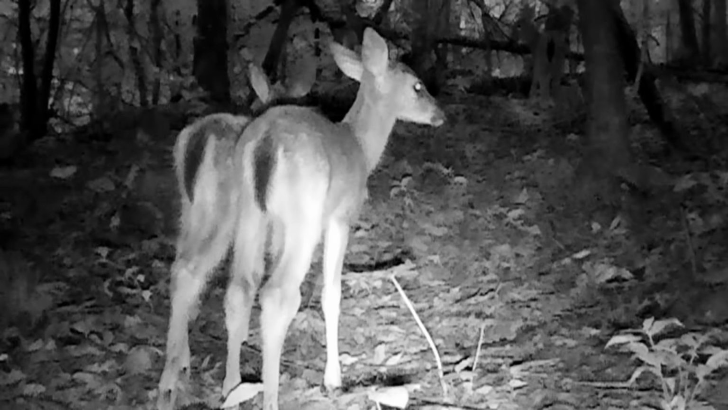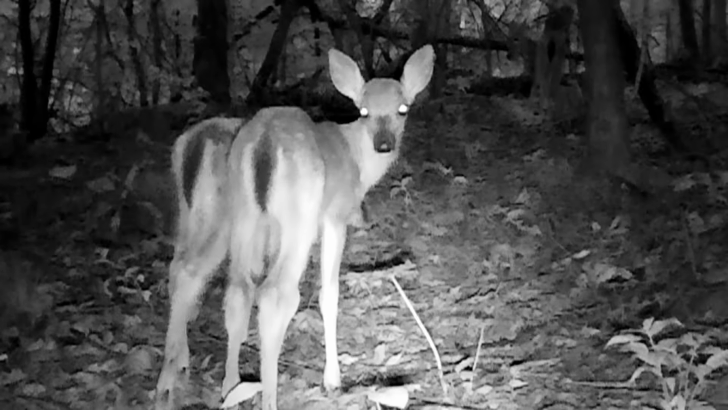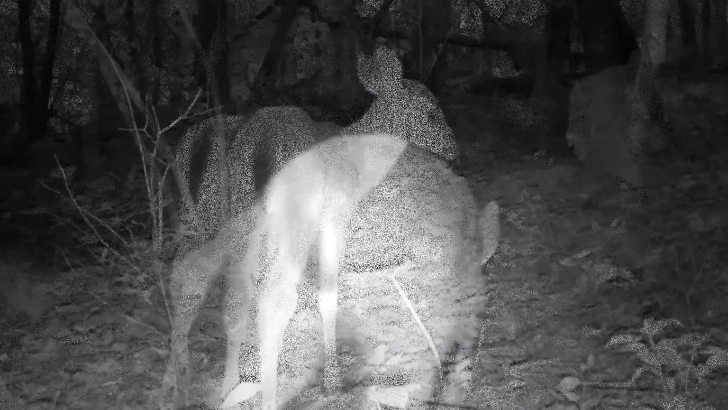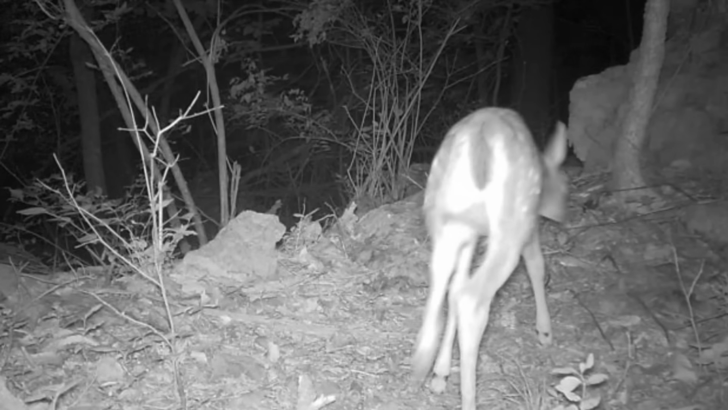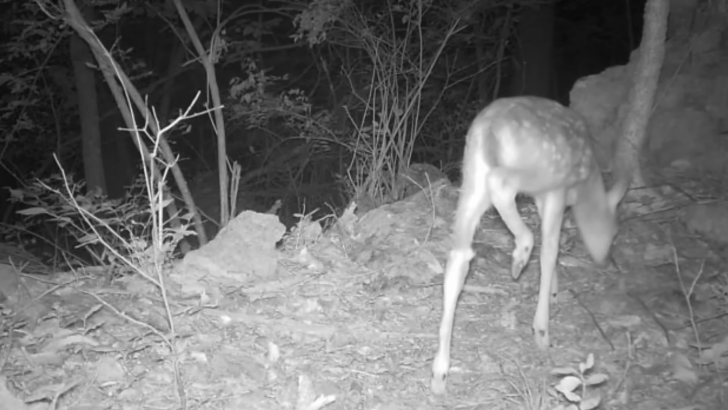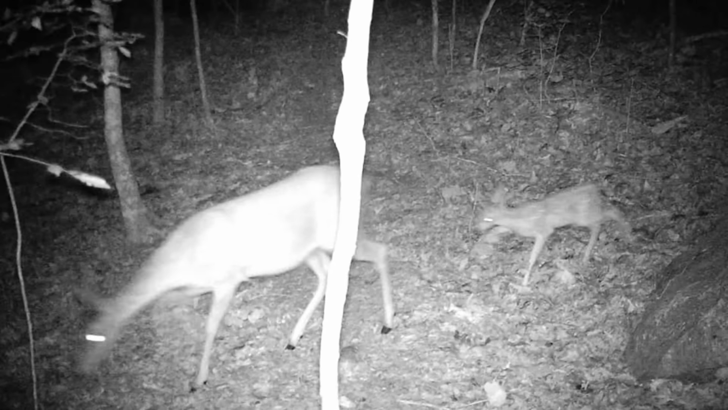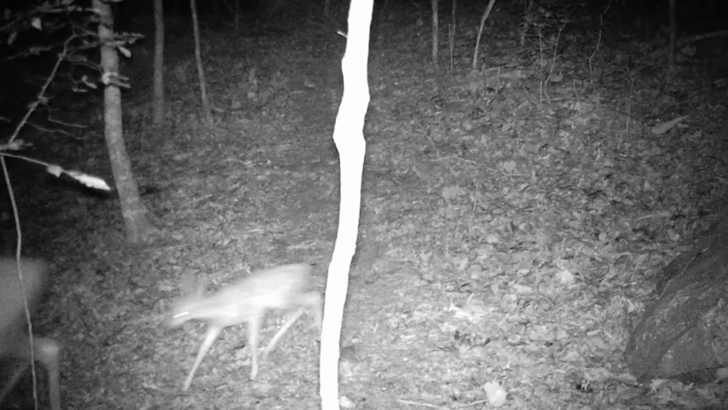Ain't they pretty? This is the twins or the triplets. And they just browsing like everybody else is. But they gotta be careful. There's a real young one there, ain't been born long.